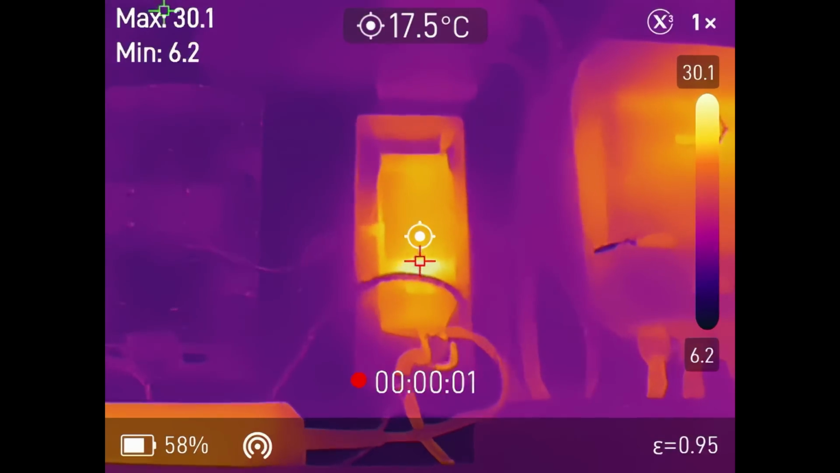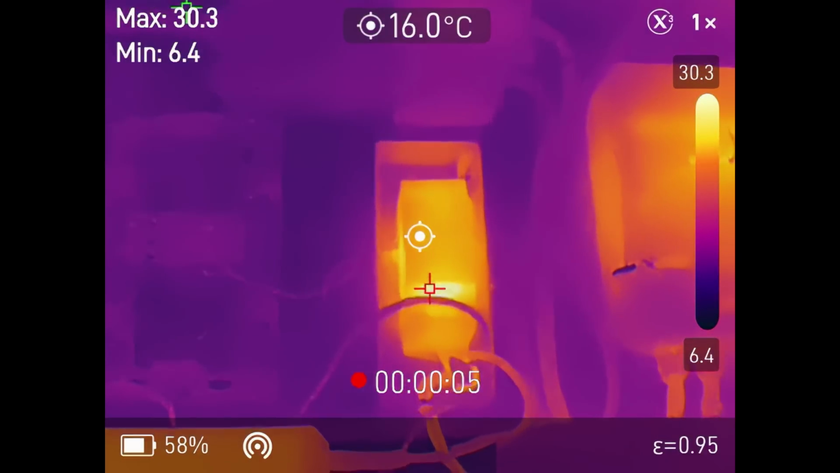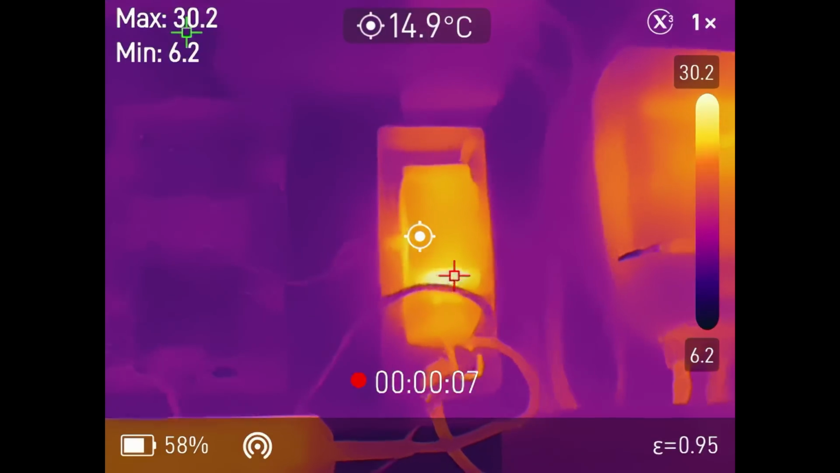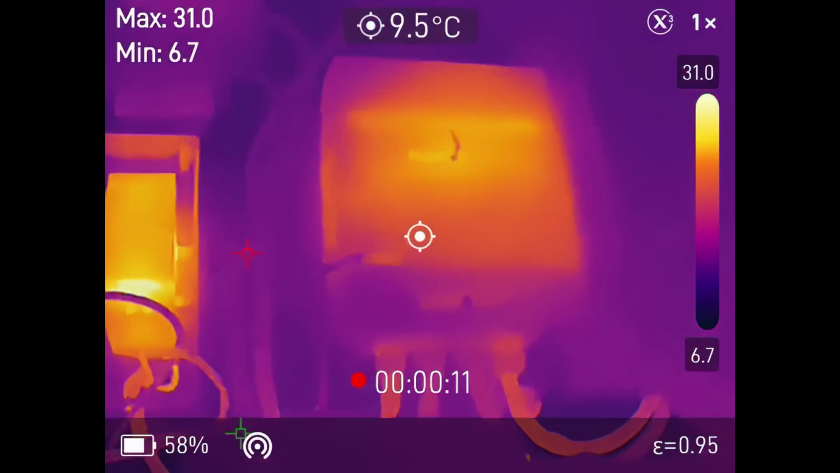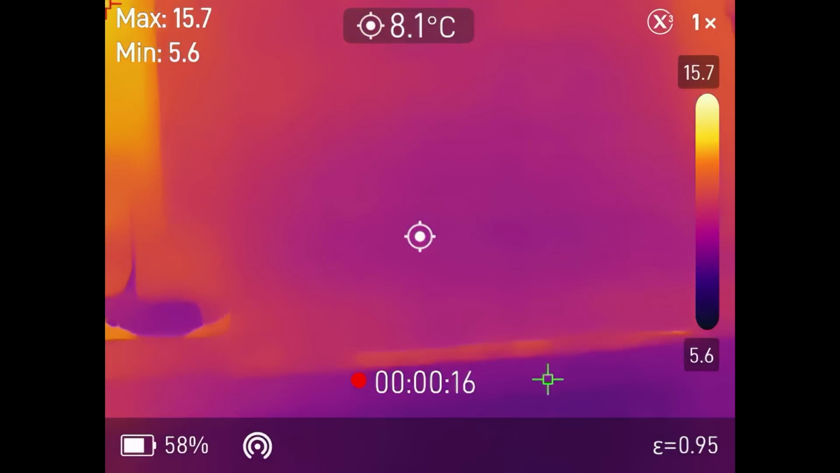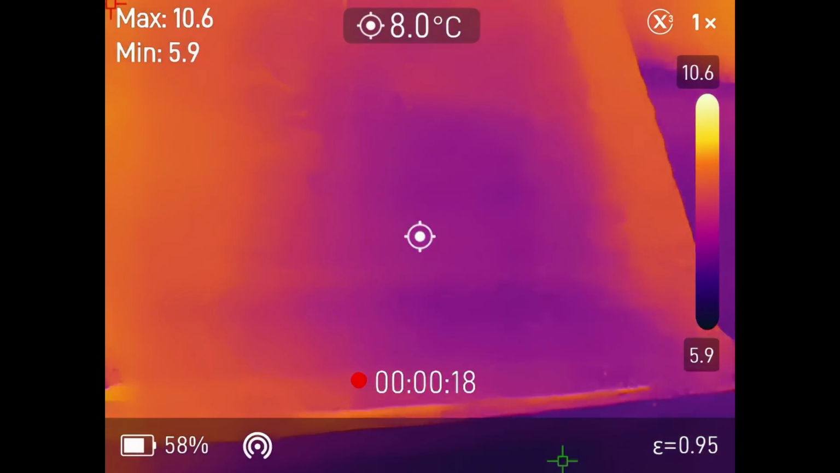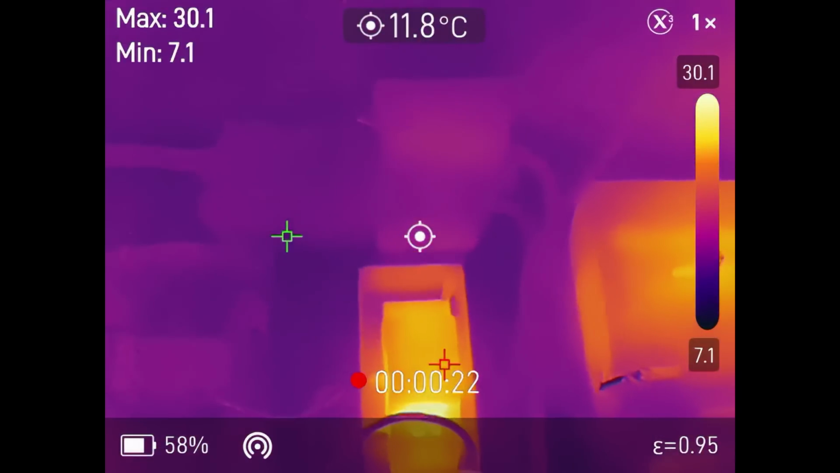Here, looking at a bell transformer, just to show you it on the thermal, you can clearly see the areas of the transformer that are getting warm compared to what's around it. Next to it, then, we have the electric meter with the mains cables coming out the bottom. I'm then looking over to my consumer unit. Everything looks cold because basically there's very little moving through it. But again, it just shows you what the camera can do.